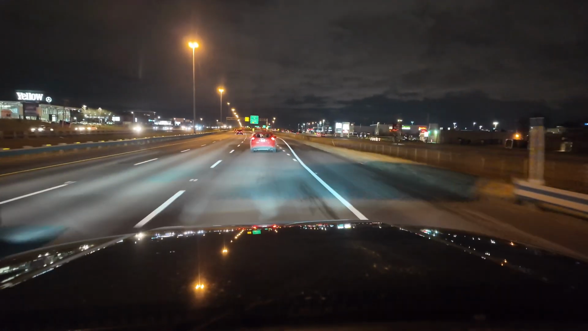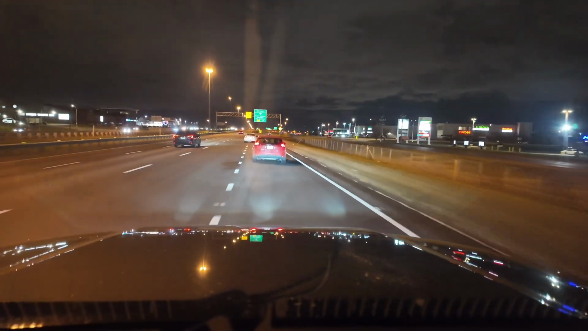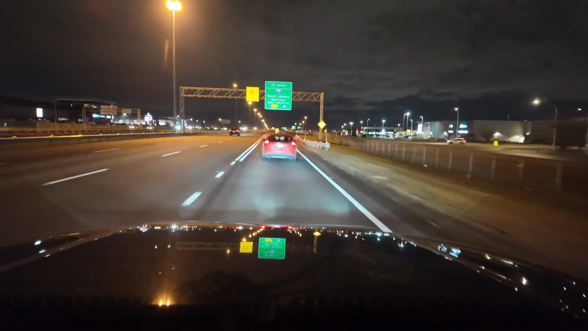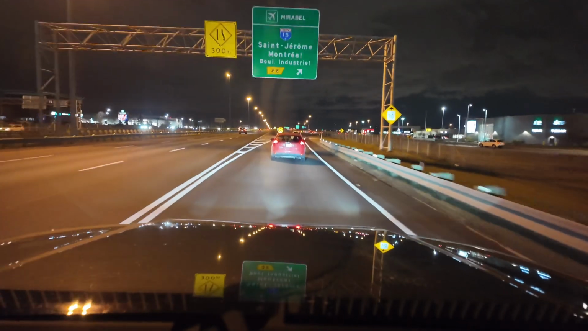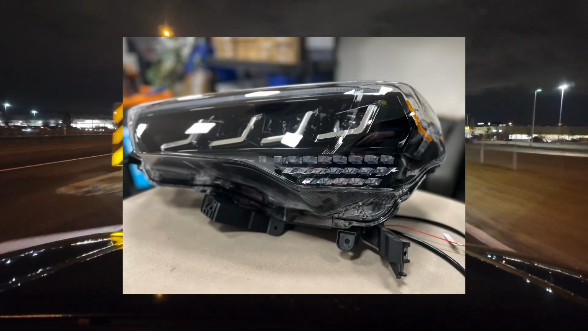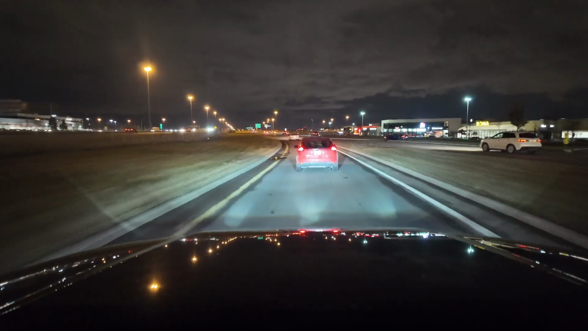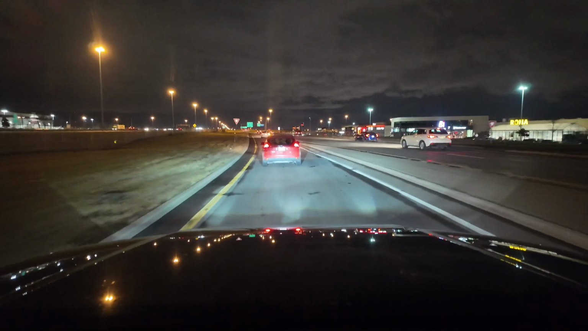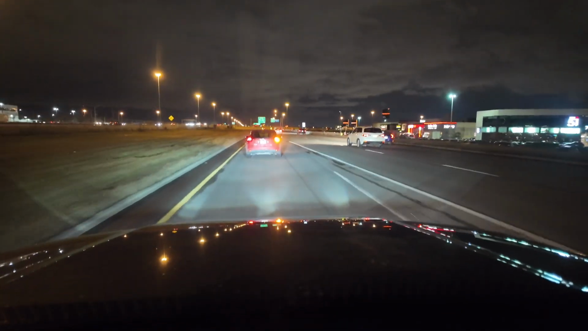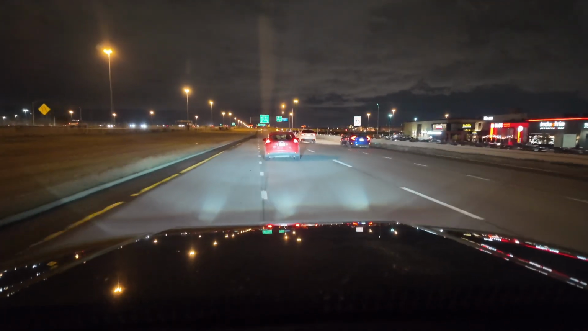So for that reason, these were launched with white. But because you requested it and because the demand was too high, I'm working with the factory blacking out those L-shaped lenses inside, which also makes a big difference in reflecting the light in the lens. It's going to be blacked out, and on top of it, the DRL is going to be amber.